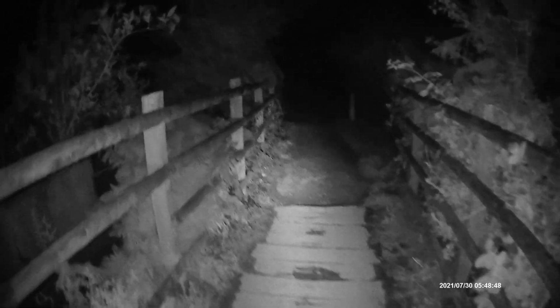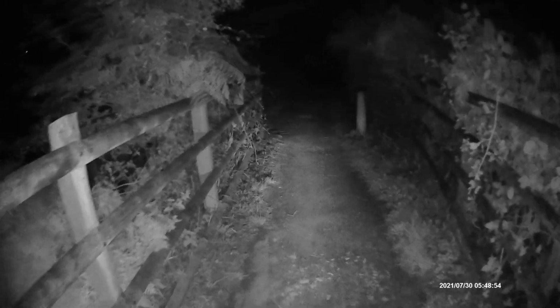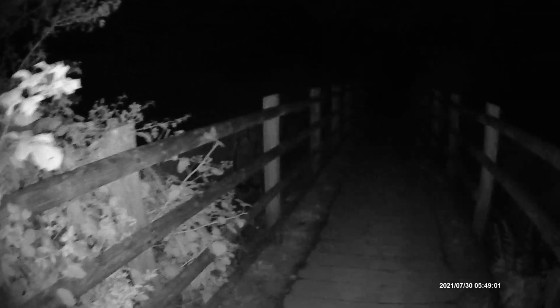So this is a really old bridge. I don't know how old it actually is, but I think they've replaced the sides. Like, there's two lots of sides to it. There's the wooden bit here, and then there's a metal bit just beyond there as well.